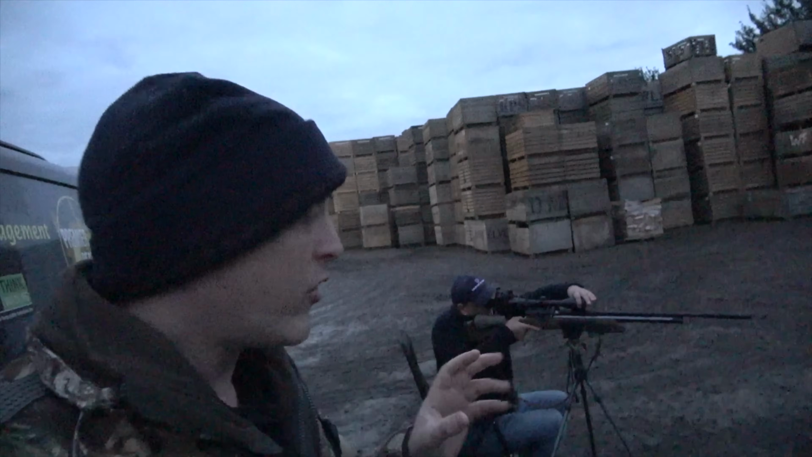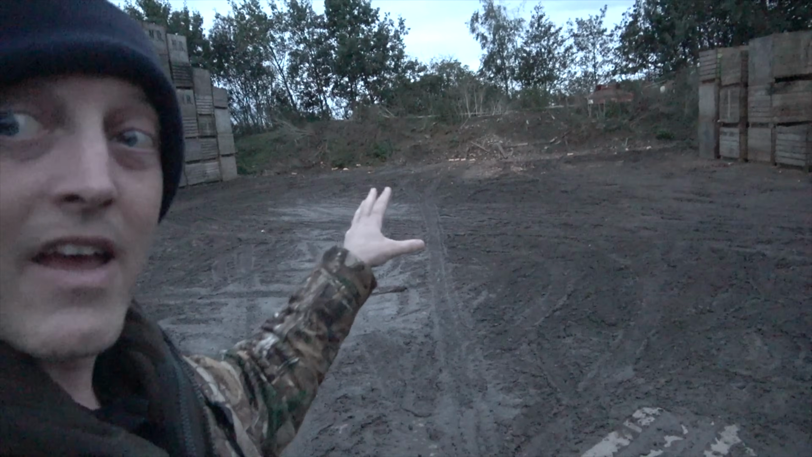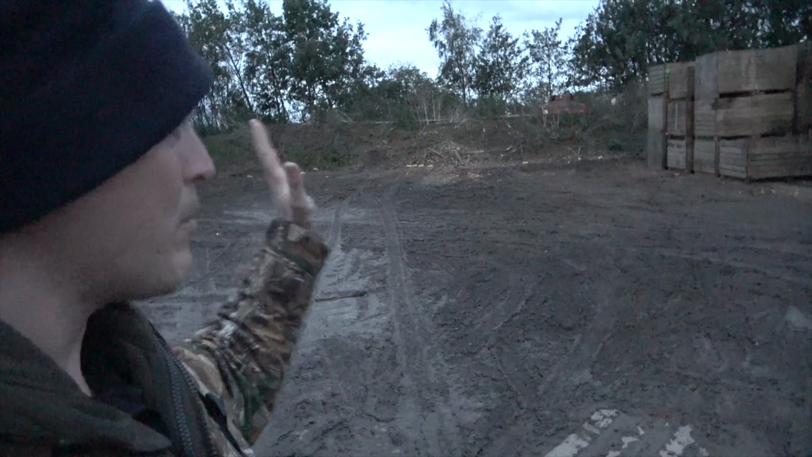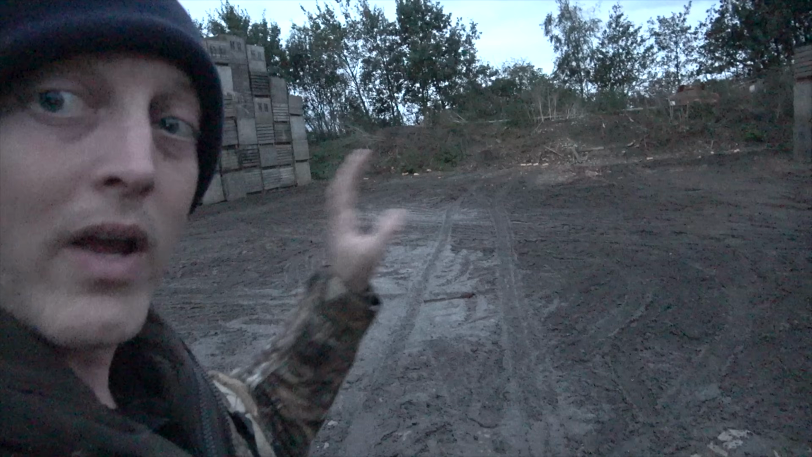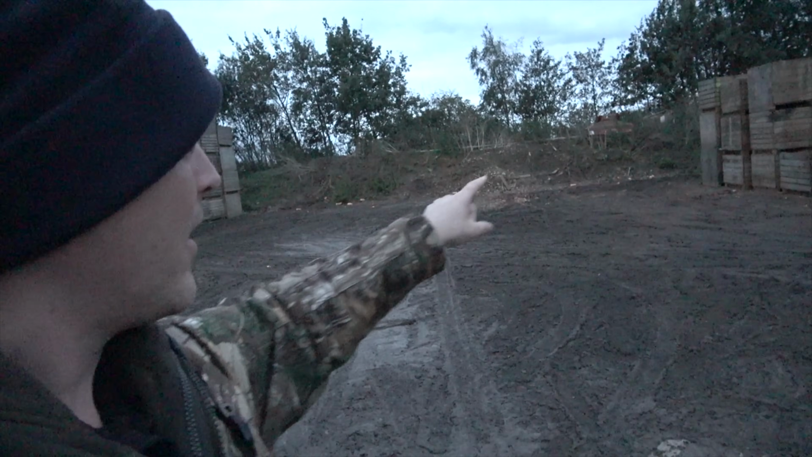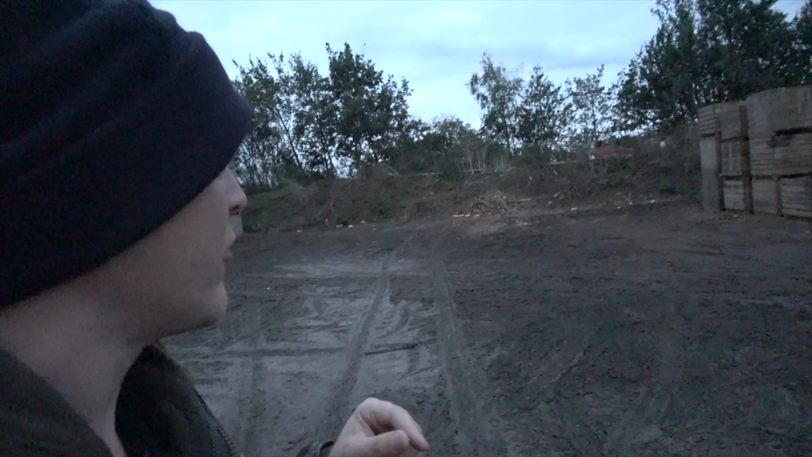Well, I've just arrived on location. Lee's already set up behind me. Here, this area, there was a load of stock feed, and like I said, the boxes have all been moved now. Just having a quick flick through the HIC thermal, and you can see rats all on this embankment here. And I don't know if the camcorder will pick it up. It's actually a lot darker than maybe it looks on screen.